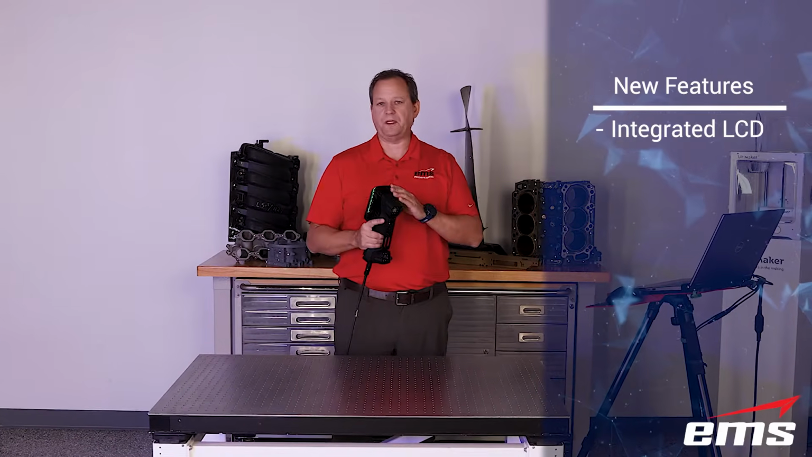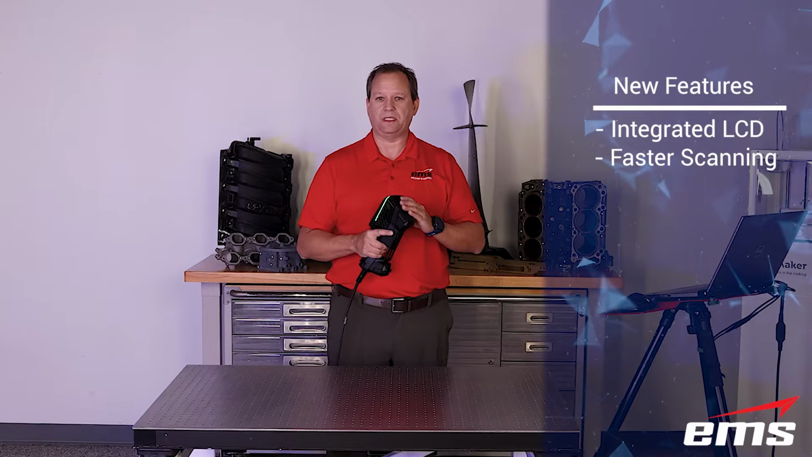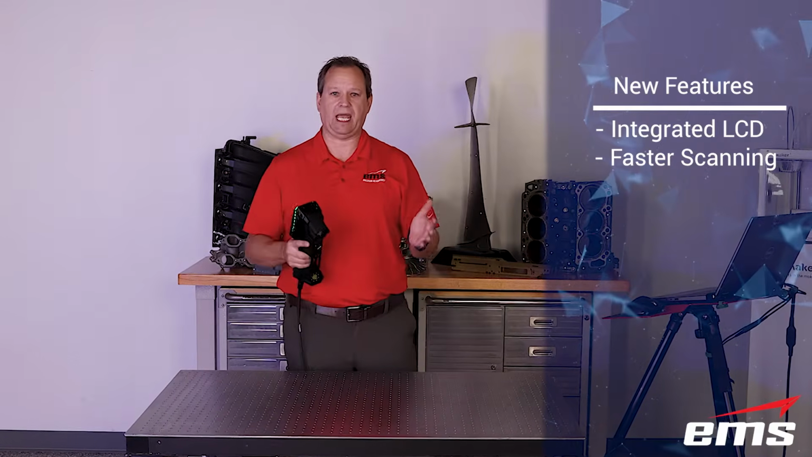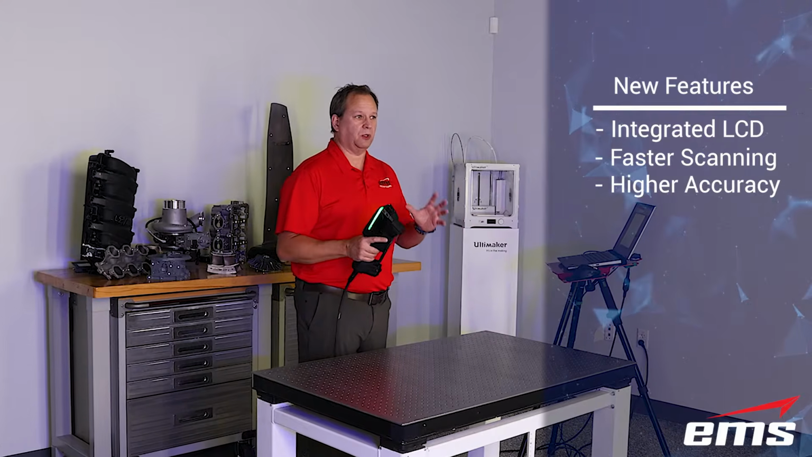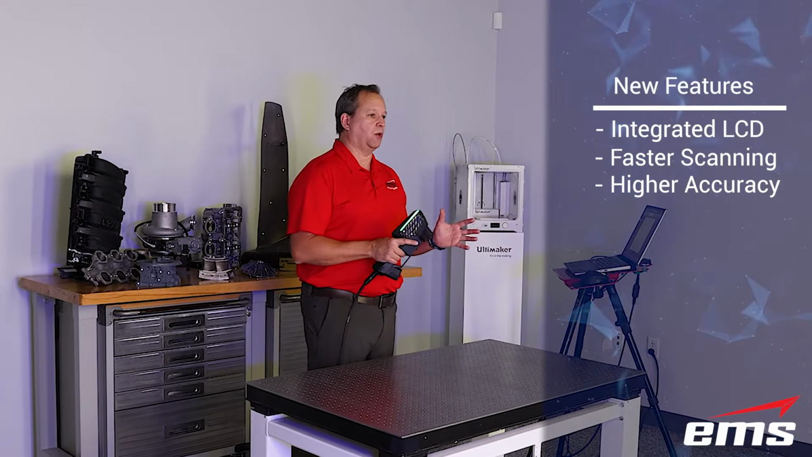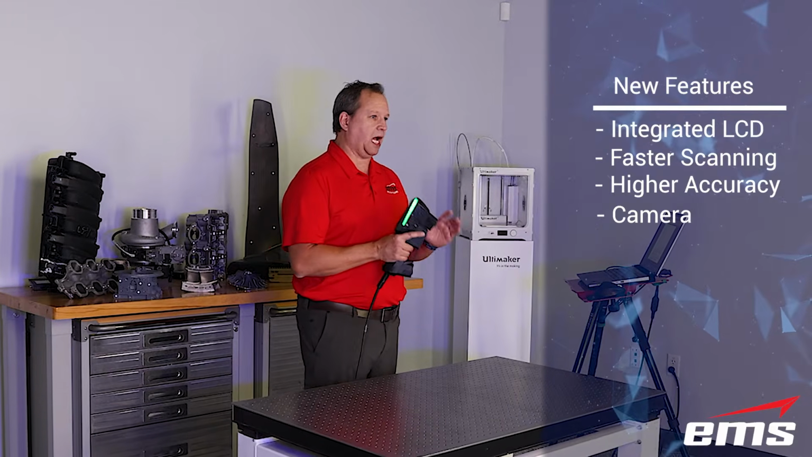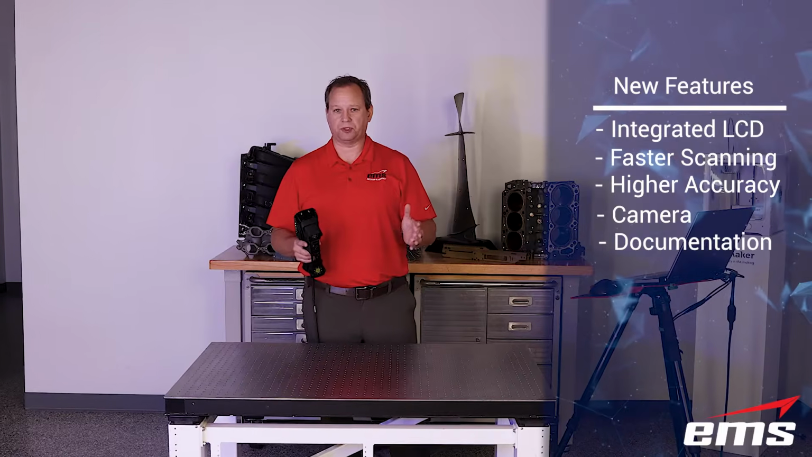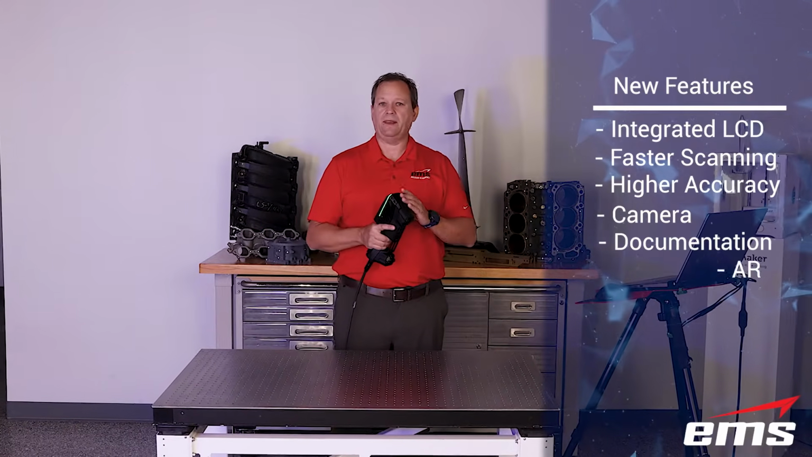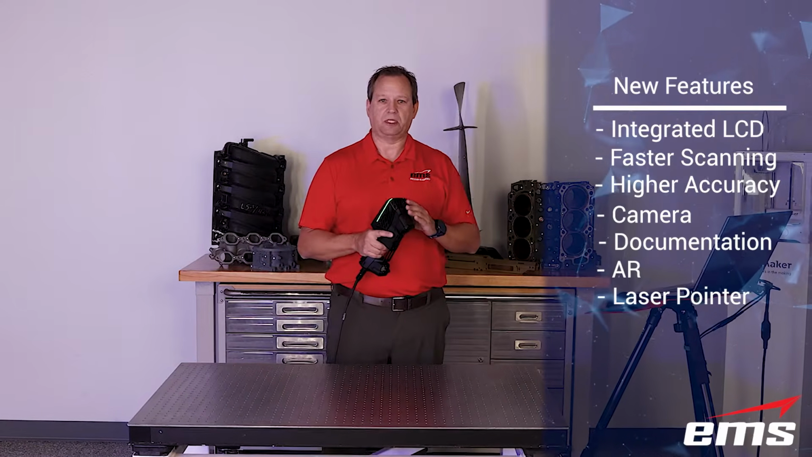Now, another new feature is that this has more laser lines than the previous generations. We'll go into that in more detail. So basically, it's faster. It can scan faster than before. It's got higher accuracy. We'll go into detail on that. It's got a built-in camera, and that allows us to do documentation while we're scanning and some really cool augmented reality, which we'll show here in a little bit. And then it has a laser pointer. We'll show that as well, which is pretty neat what you can do with that.